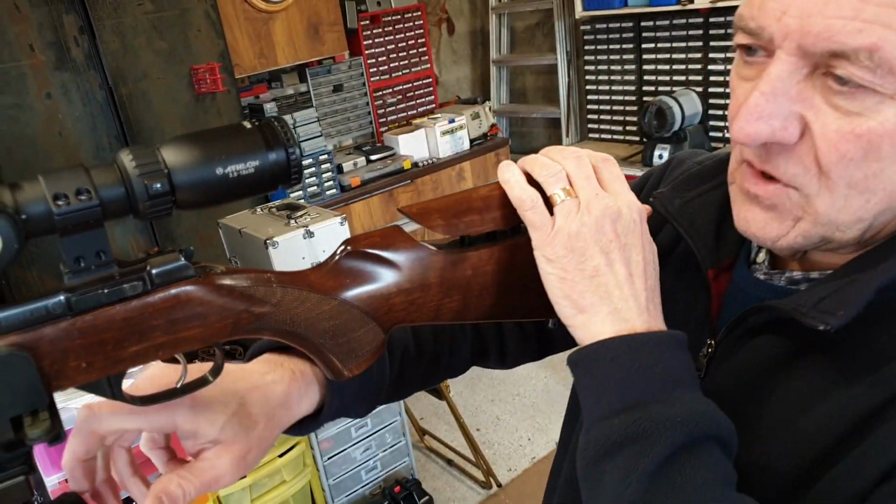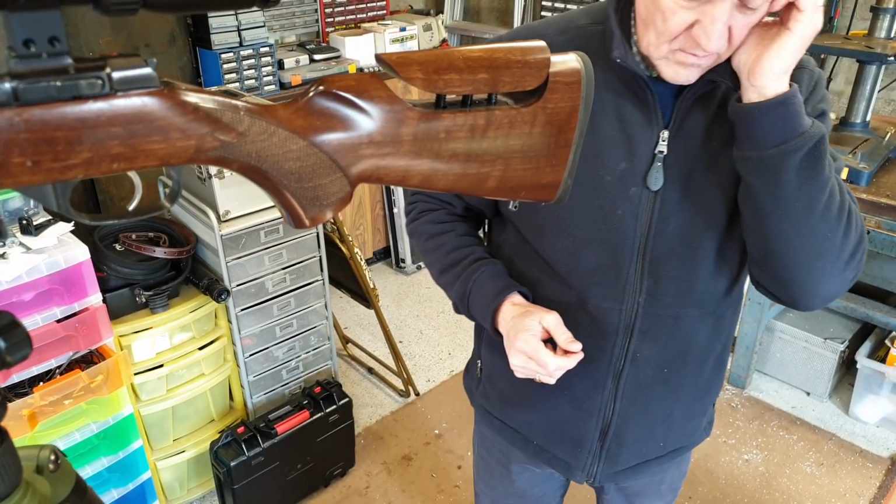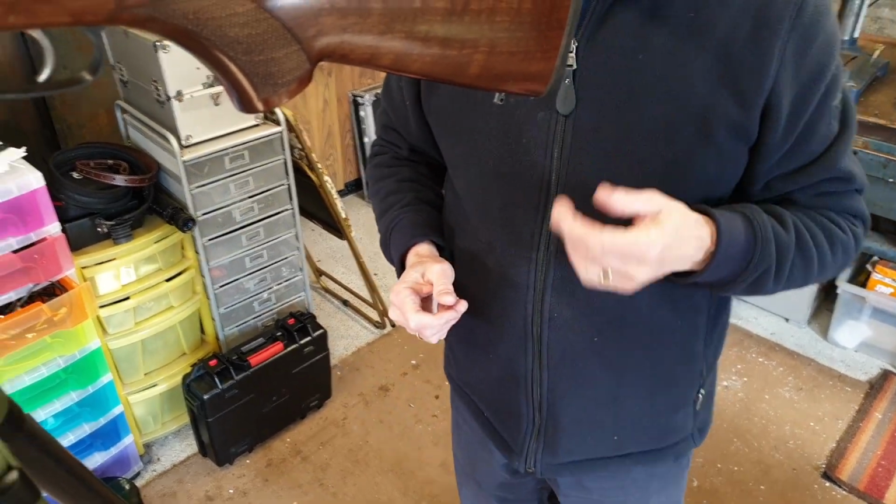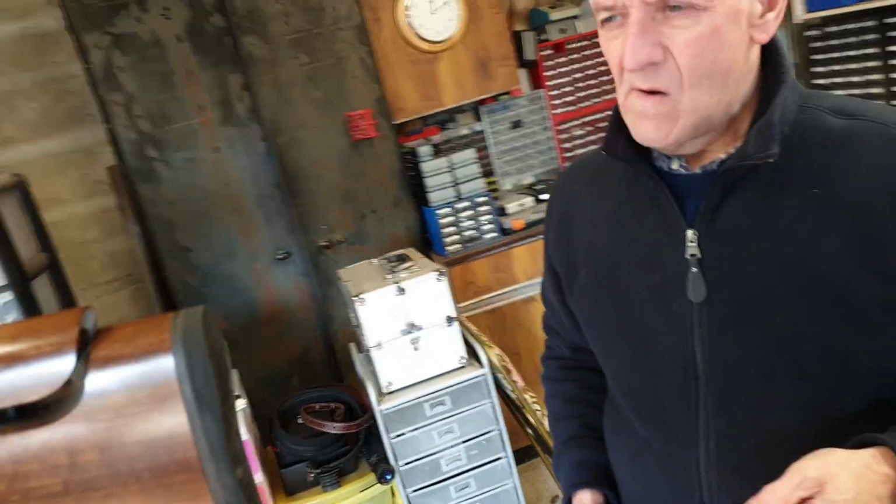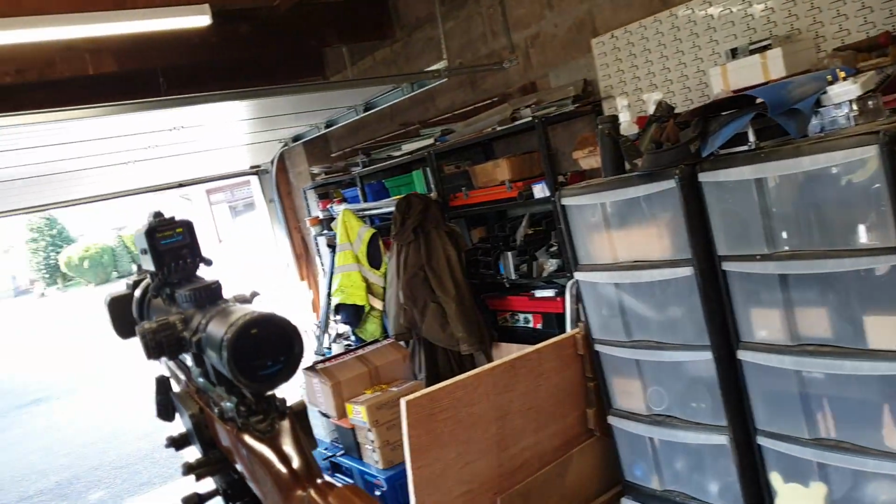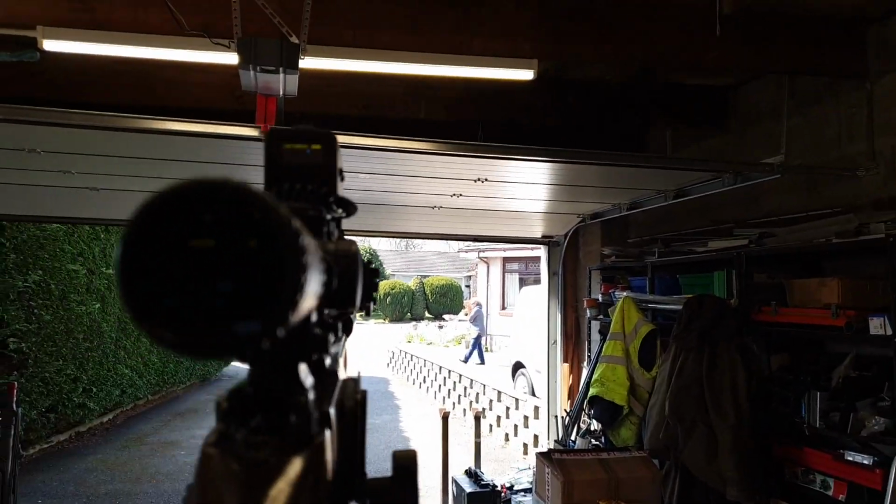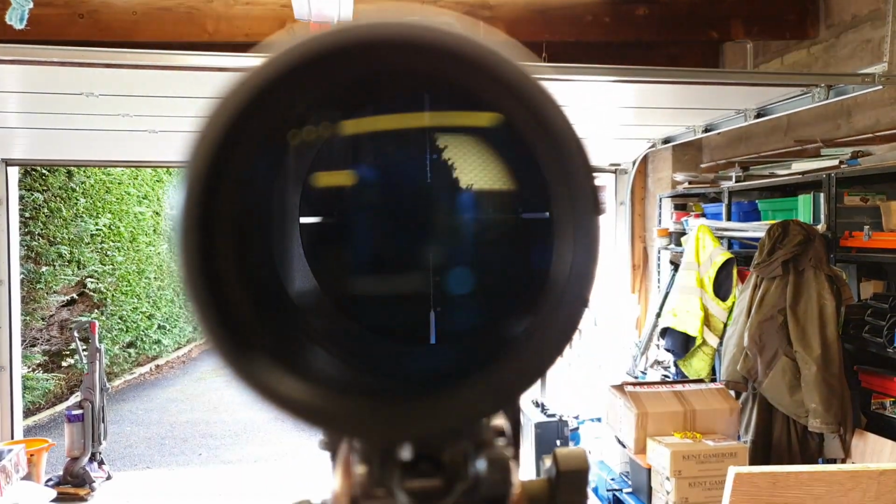I don't know if you can get in behind that and get your camera to take some footage through the scope. I'm worried about falling over. No, I shouldn't fall over, but I'm more thinking about how I can get the lens, which is here. Yeah, you'll get that in there, I think. Try coming back. There we go.